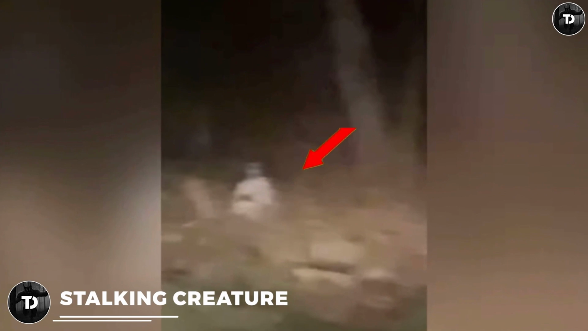Stalking creature. Once a couple were returning to their home at night along an empty road full of silence and no movement of cars or people. Everything was going well, but suddenly, as they passed a bush, they saw a strange, horrifying thing near the bushes at the side of the road. After they passed the bush, they realized they had seen something terrifying, so they turned their car around to see the creature again.